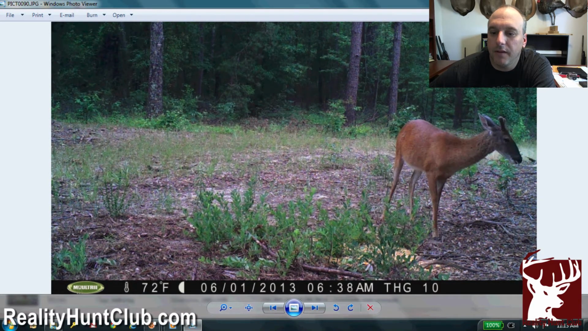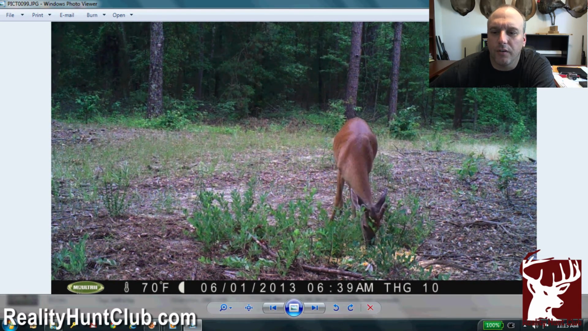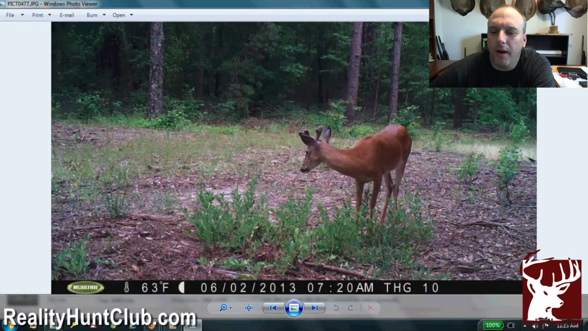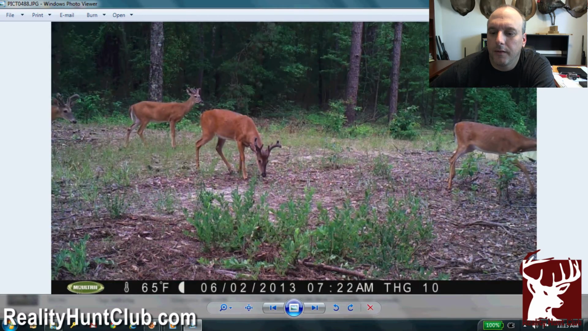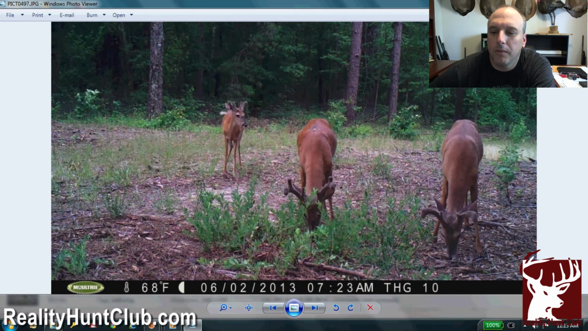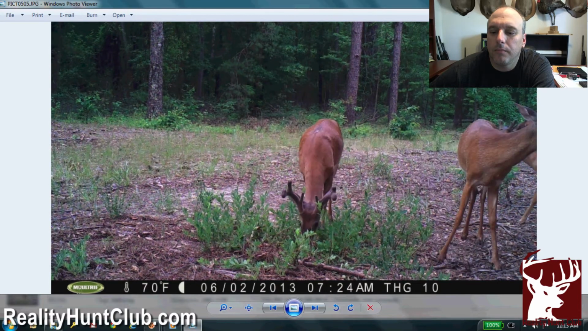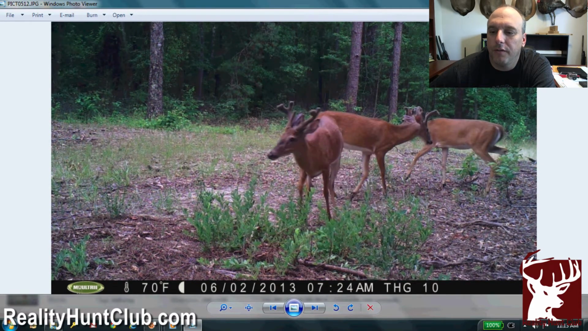Let me see. I've got some more. I think these are nice 3-year-olds coming in here. Nice 3-year-olds come in about an hour later, and when they put on a little bit more growth, we've got photos from last year. We'll be able to match them up and see which one. This could be the traveler buck, stuff like that. Real good 2s and 3s, putting on their first set of antlers.